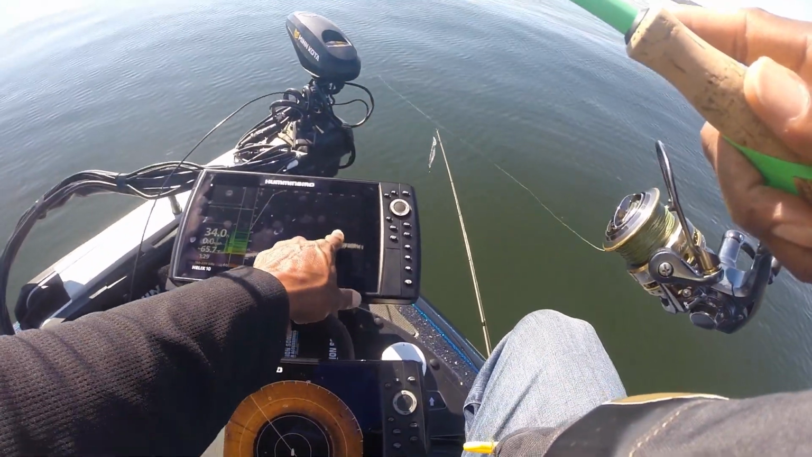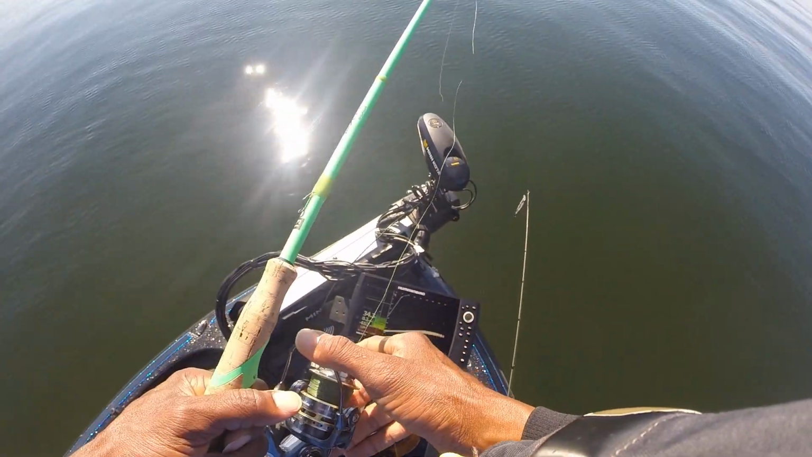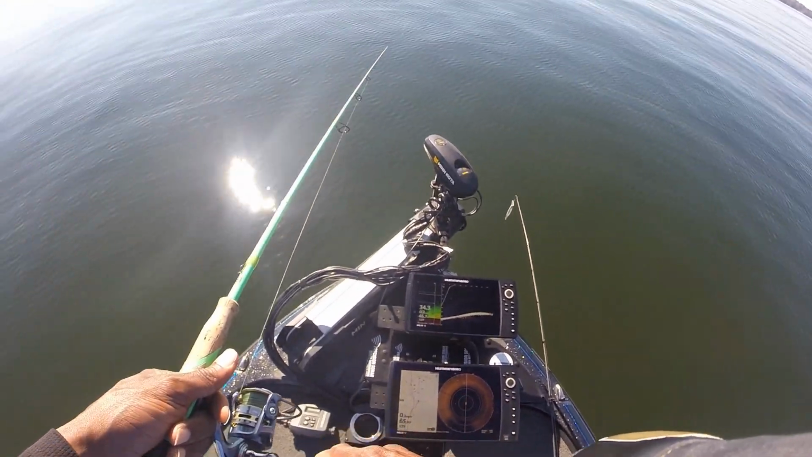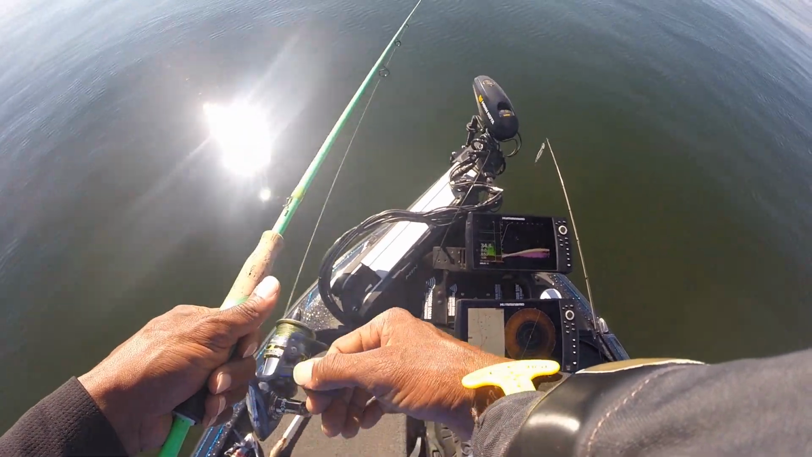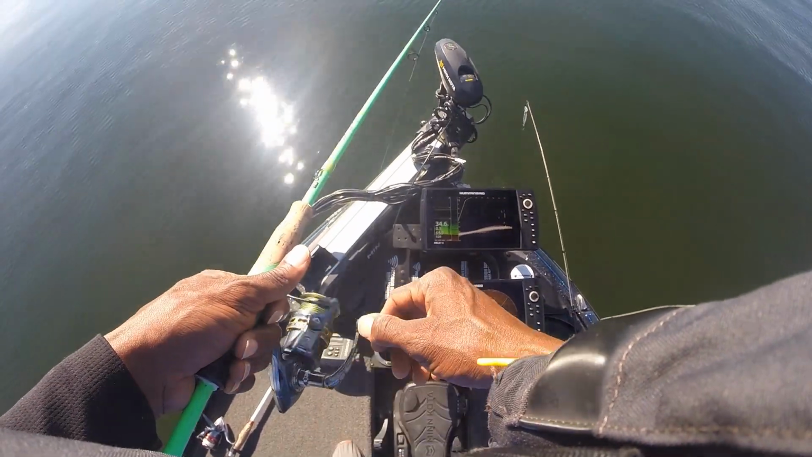All right, there's a big school of fish right there. I cast it out in the direction that the trolling motor is pointing, counting it down. They're suspended in about 15, 25 feet of water, and just start slow rolling it. All right, got them back up there on the screen. You can see them going up toward the bait.